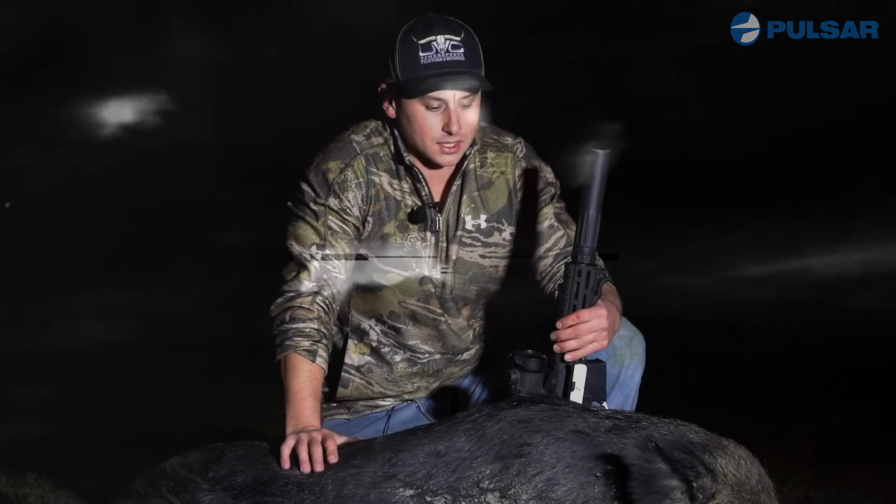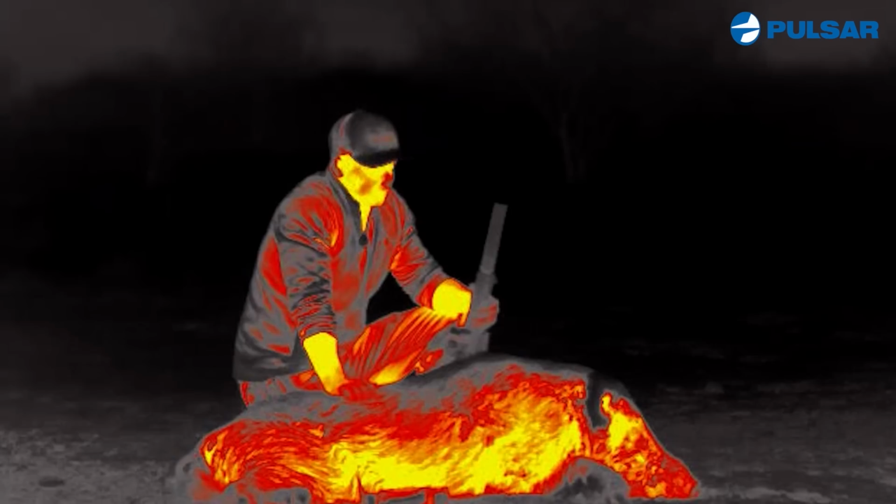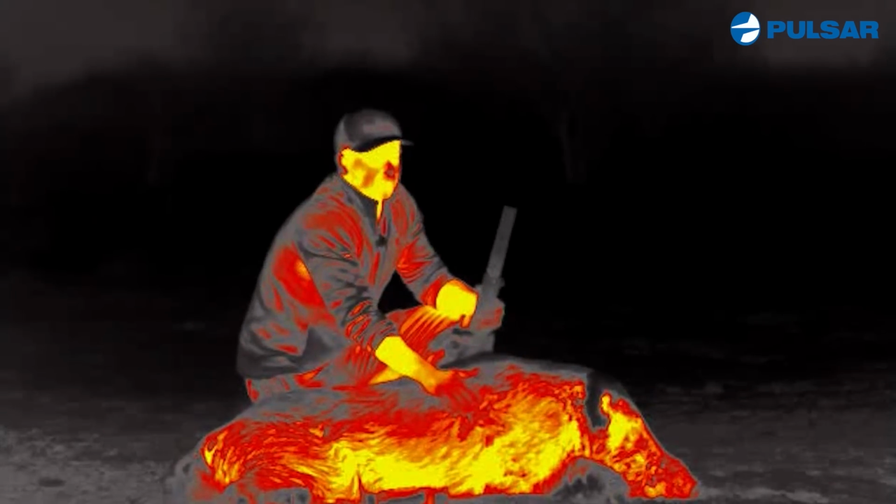Anyway, we're gonna go ahead and take the thermal and see if we can go out and get some more pigs, have a little bit more fun. But what a great hunt, great time. Pork in the freezer.